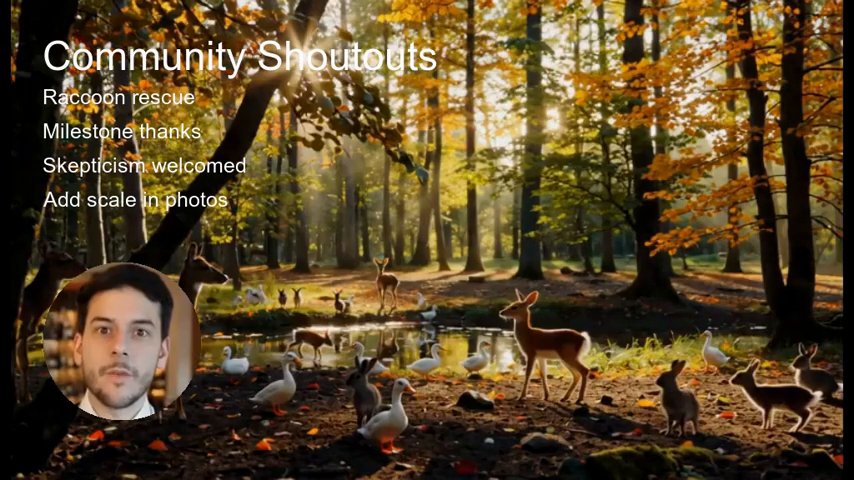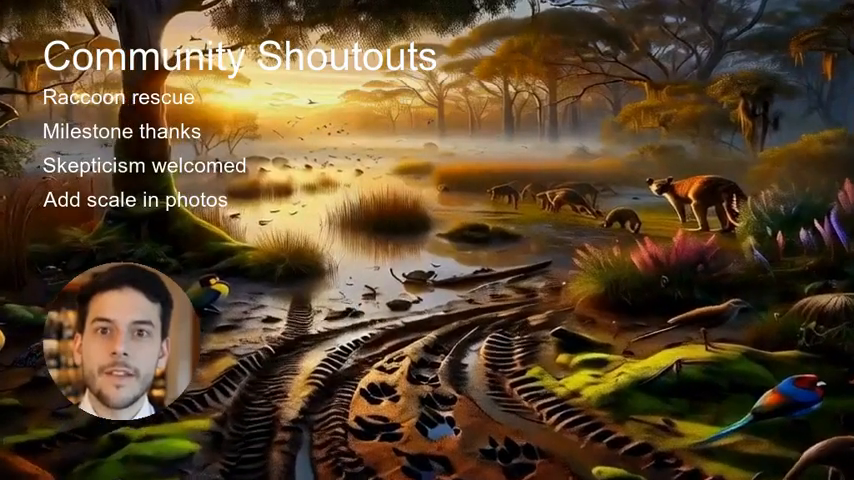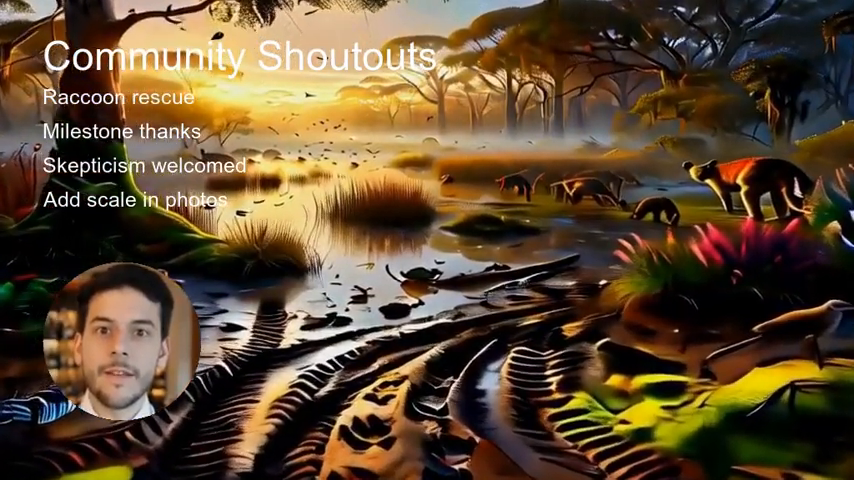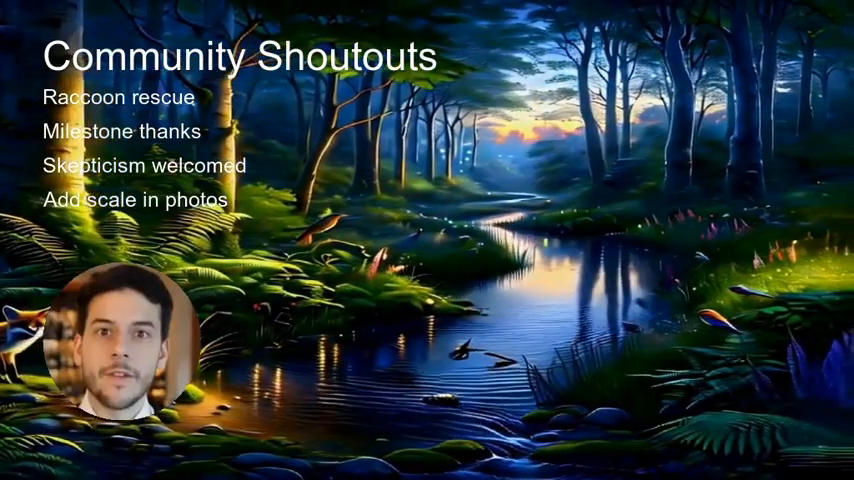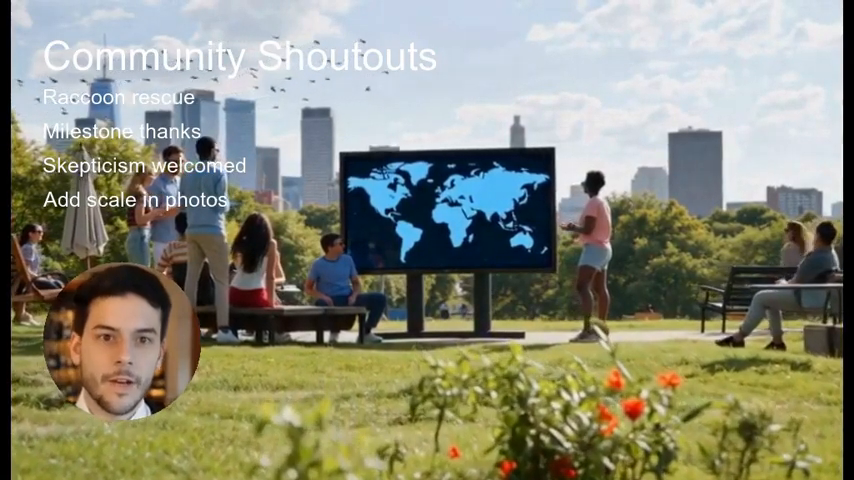We also want to acknowledge the flood of field notes you've sent. Some of you uploaded photos of tracks you found on muddy trails. We loved the Tasmanian tiger paw prints one user sent, even though Axiom raised an eyebrow and noted the extra toes suggested a dog. That gentle skepticism is healthy. Always double check before sounding the alarm.